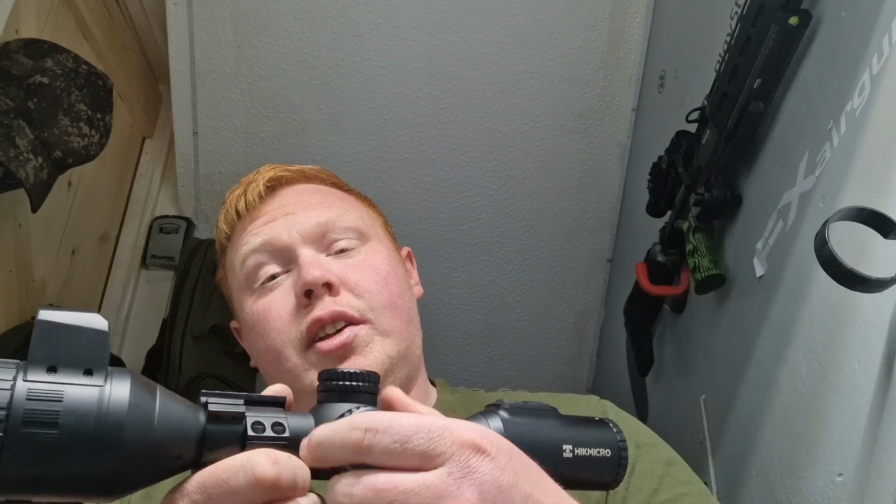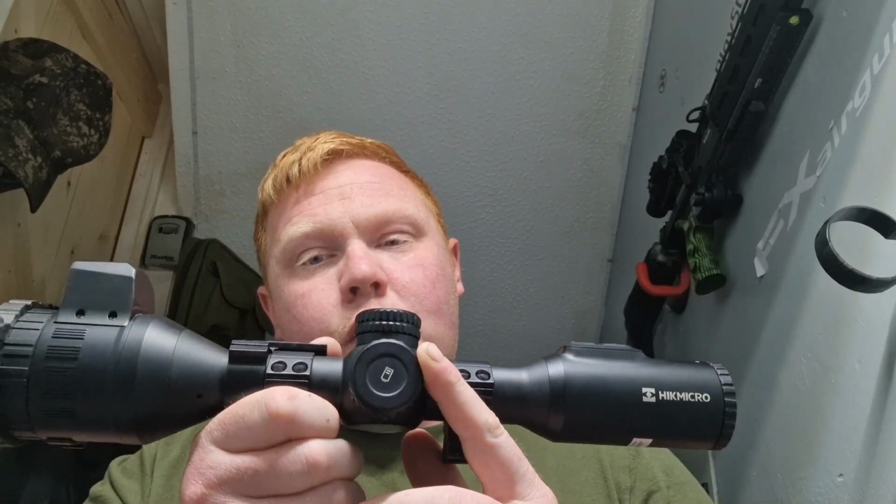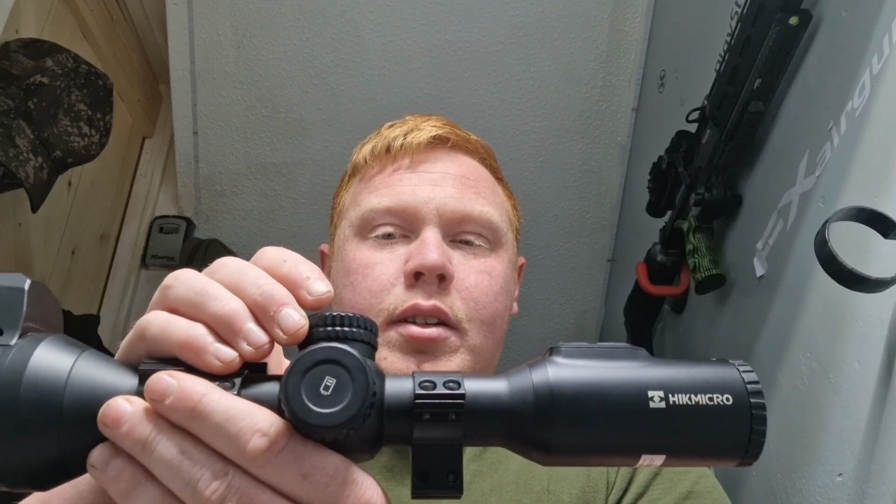Now you'll also notice that this used to be the jog wheel and the zoom. That has now moved to the top turret on the scope, which makes it very nice to find, very easy to use. Nice distinctive clicks. Push button on top to get you into the menu.